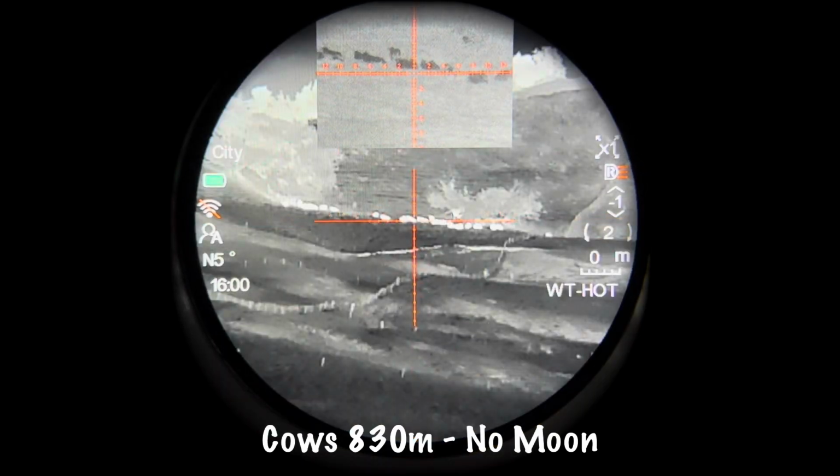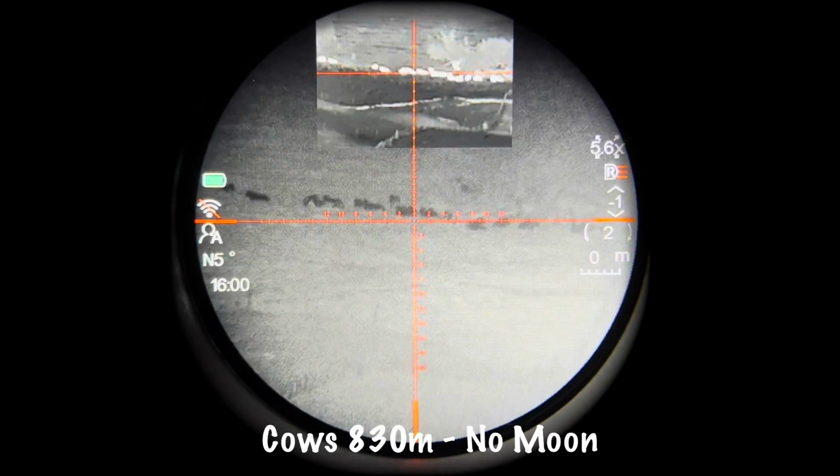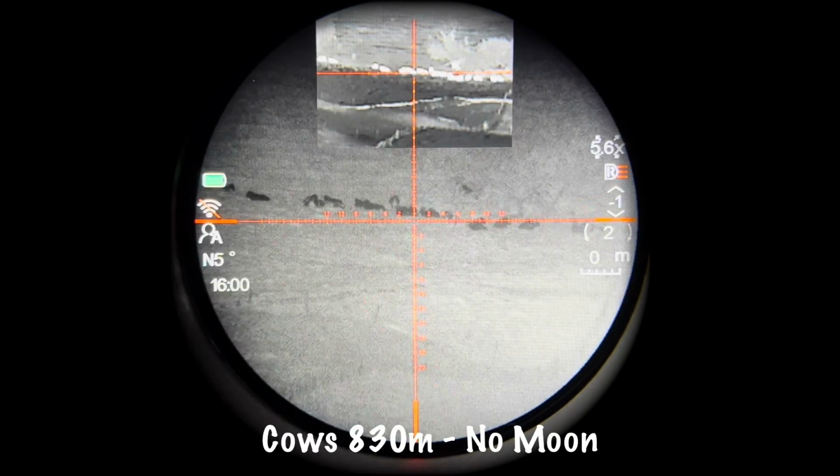When you've got the picture-in-picture active, as you will see in the rest of this film, if the main screen is night vision, your picture-in-picture will be thermal. When you flick to thermal, your picture-in-picture will actually be the night vision. Now you can of course have full screen thermal, full screen night vision, with no picture-in-picture as well. And again, you just flick between by dialing right.